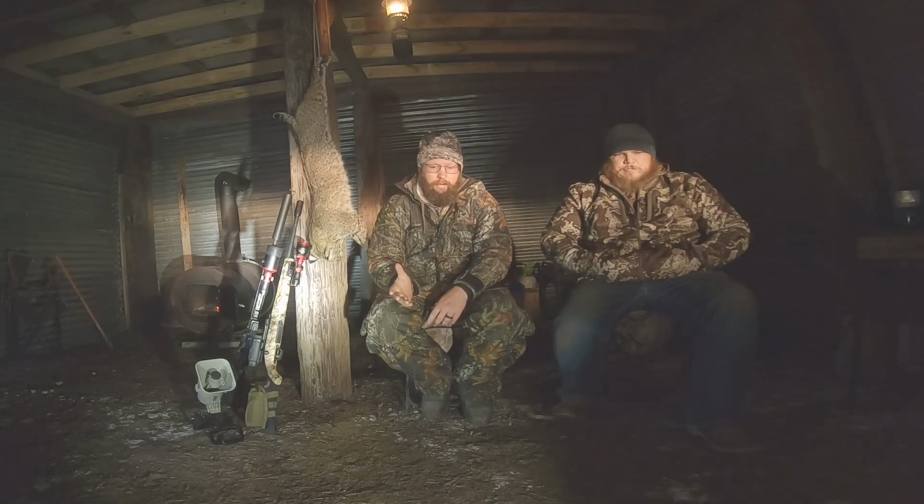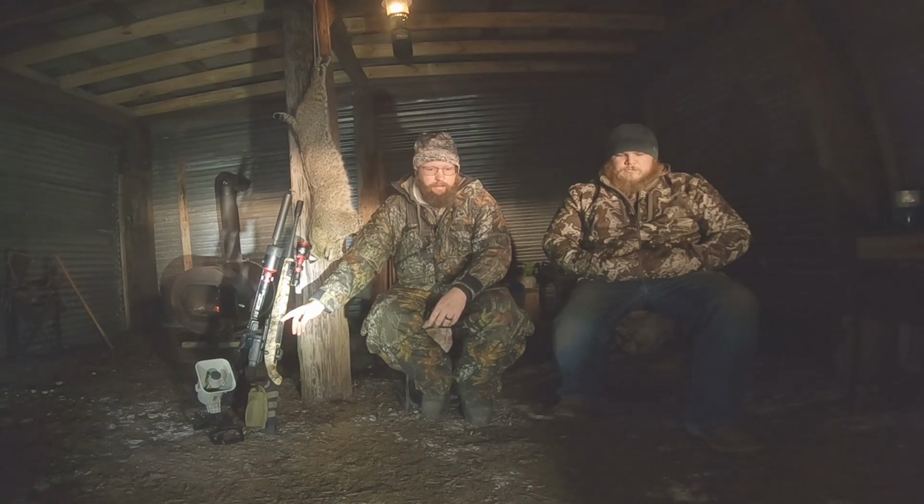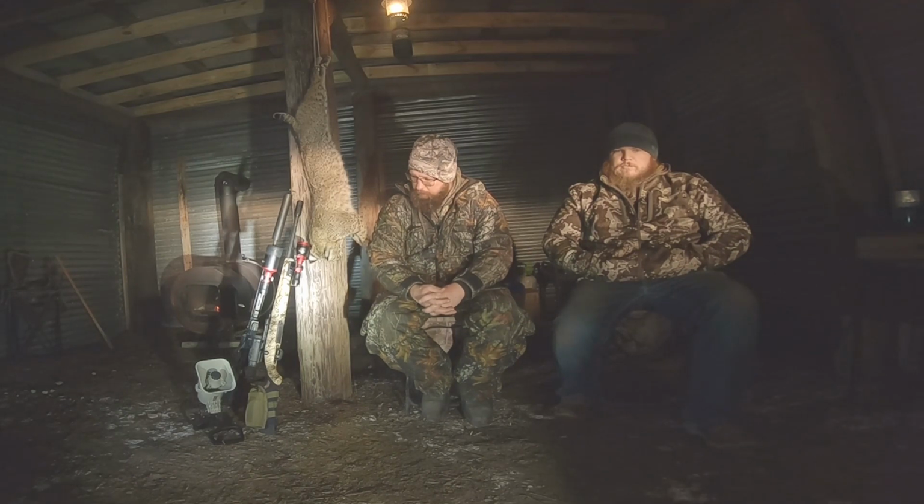But the point of that was, with the mini, because the resolution's a lot better, I could actually make out that it was a bobcat. On his scope, when we watched his recording, you could just see eyes and there was something there, the silhouette. You couldn't identify what it was. So it's a little bit better. It's definitely a good quality scope.